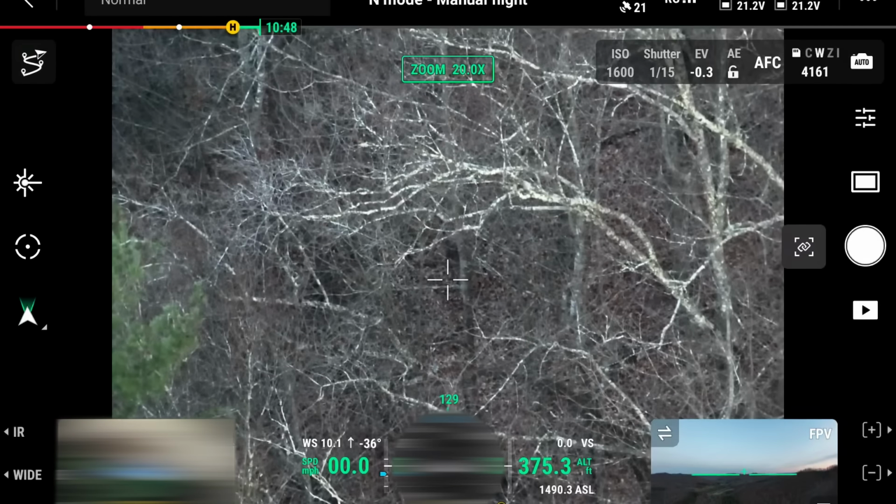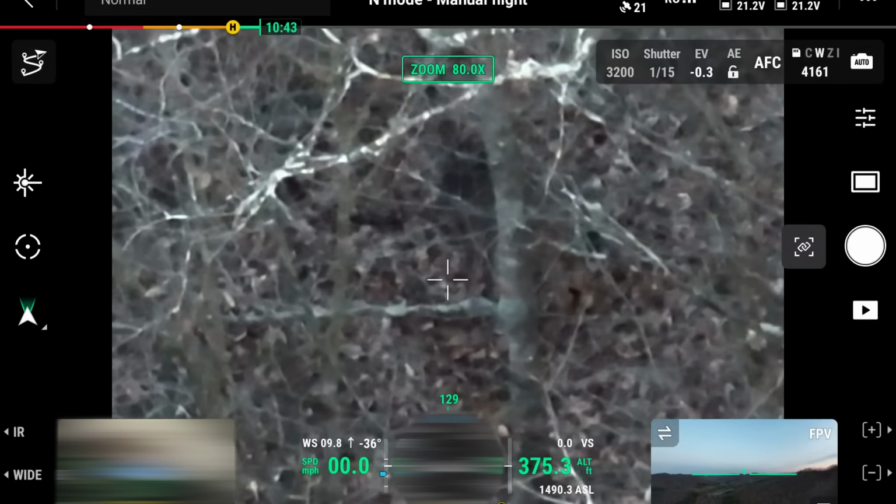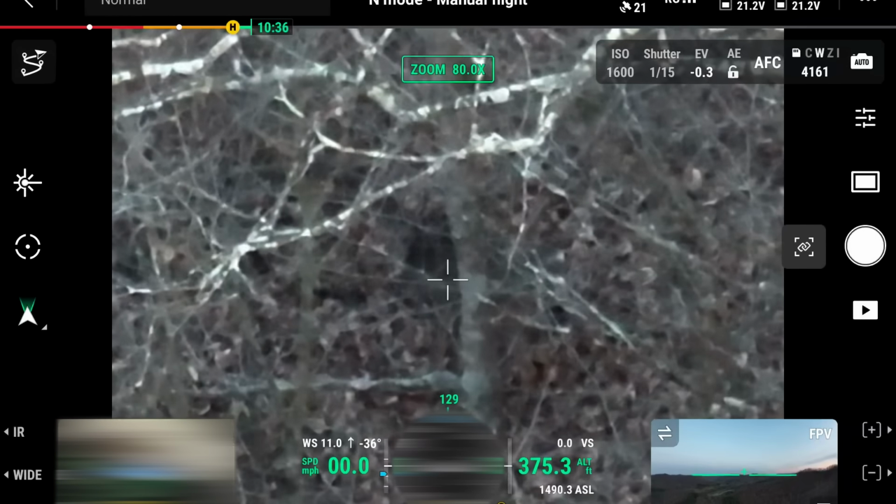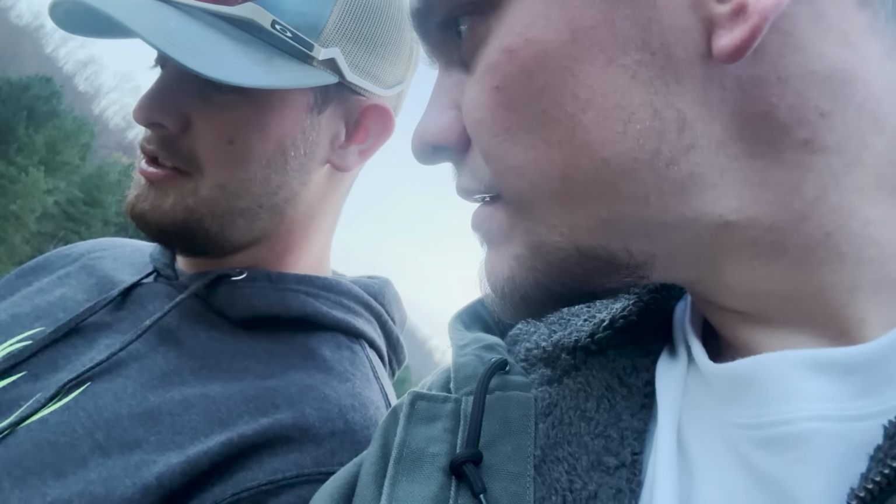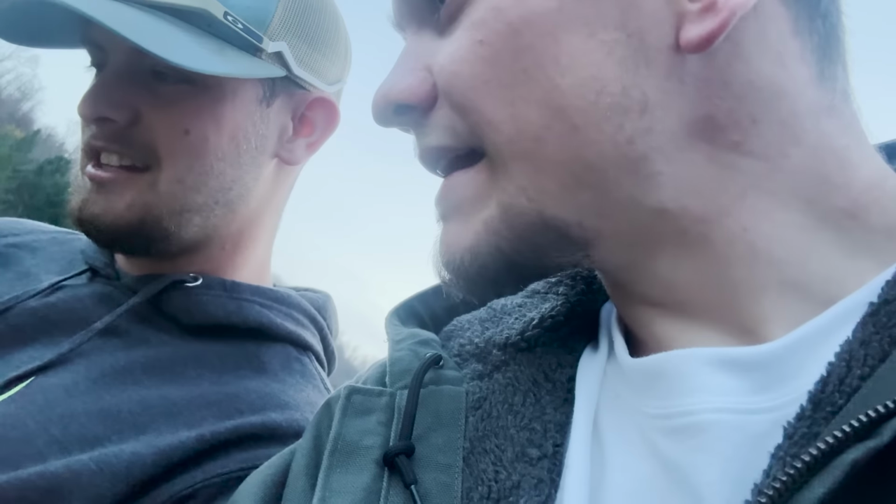Zoom in a little more. Put it right on top of it, and we'll just watch it and see if it moves. It's back at the shoulder, right where you shoot them. Really? Pretty sure it is. Or it's right on the shoulder. I can't even see the deer yet. You don't see it? No. It's right there. I guess it's right here.